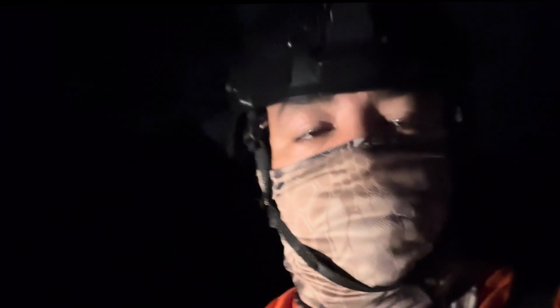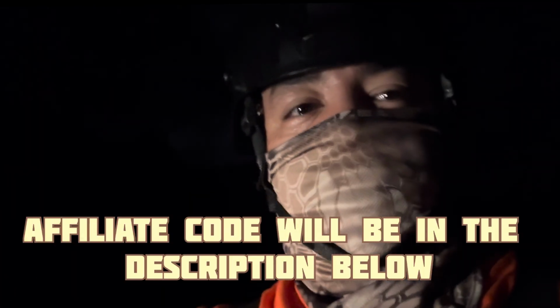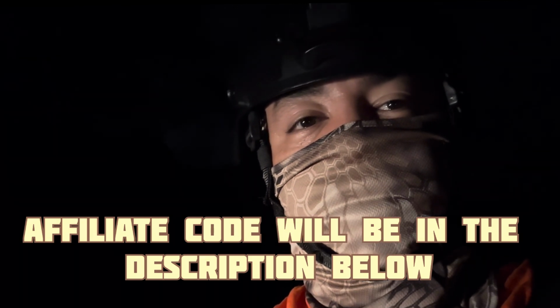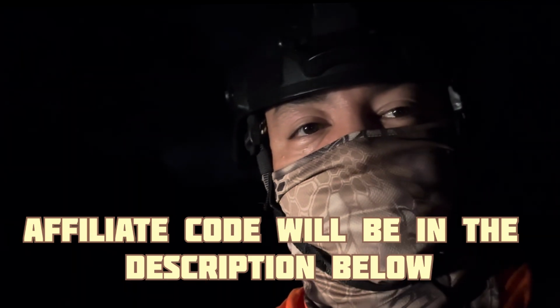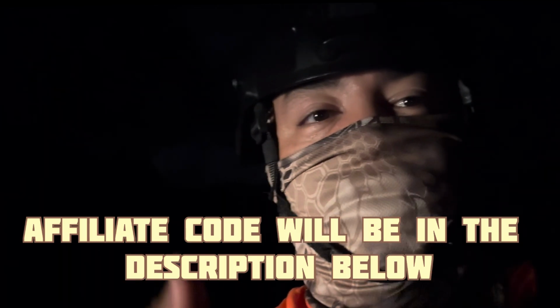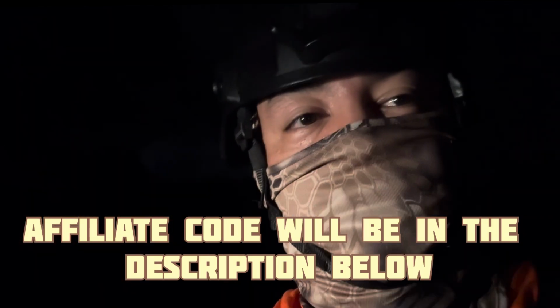Alright, so we're at the truck. It's the headlights of the truck so we can see the unit and everything. Alright, so the question is, is this worth it? Should you get one for airsoft and Nerf? Yeah, definitely. Should you buy one specifically for what I just did with it tonight? No, I wouldn't. You can, but that's not what this unit was designed for. The unit was 100% designed to be used for airsoft and Nerf on an indoor plane.